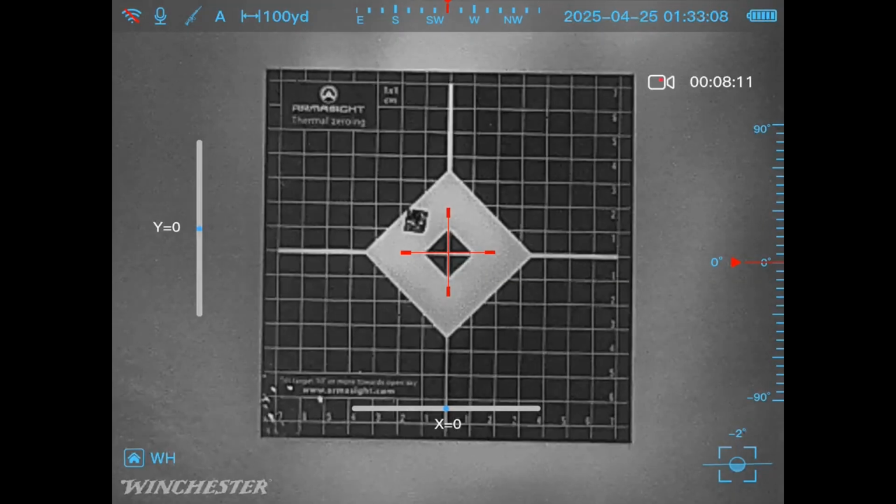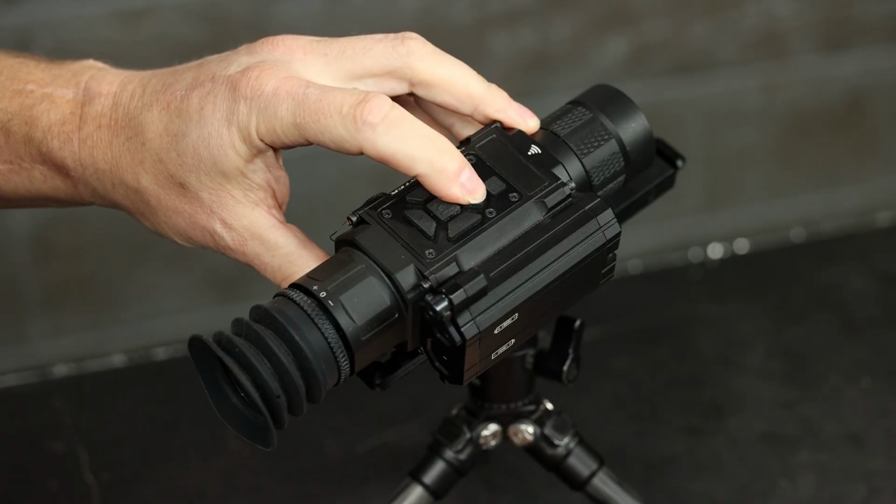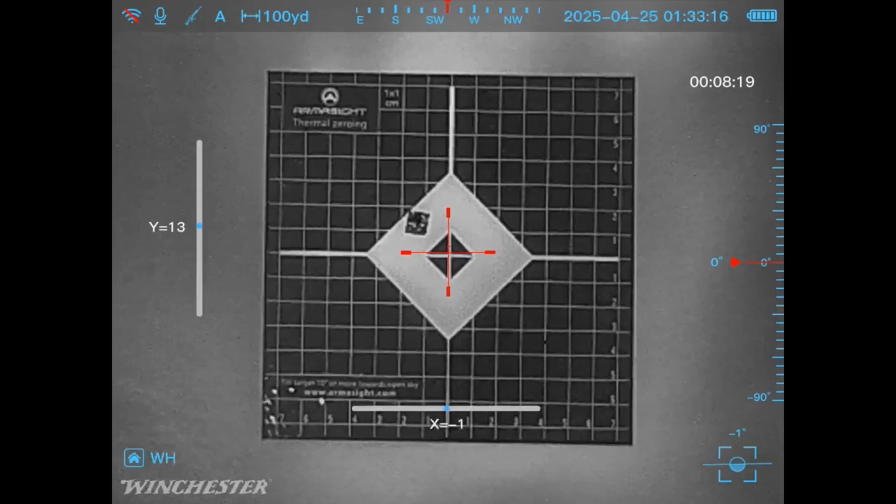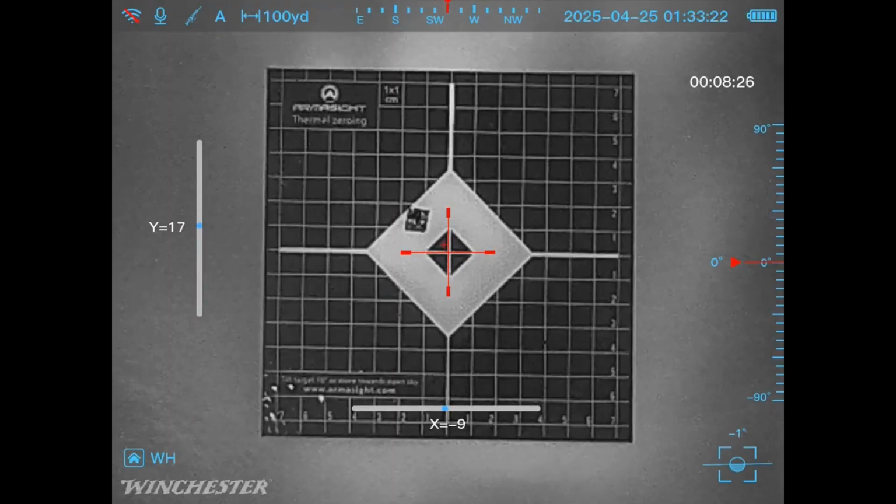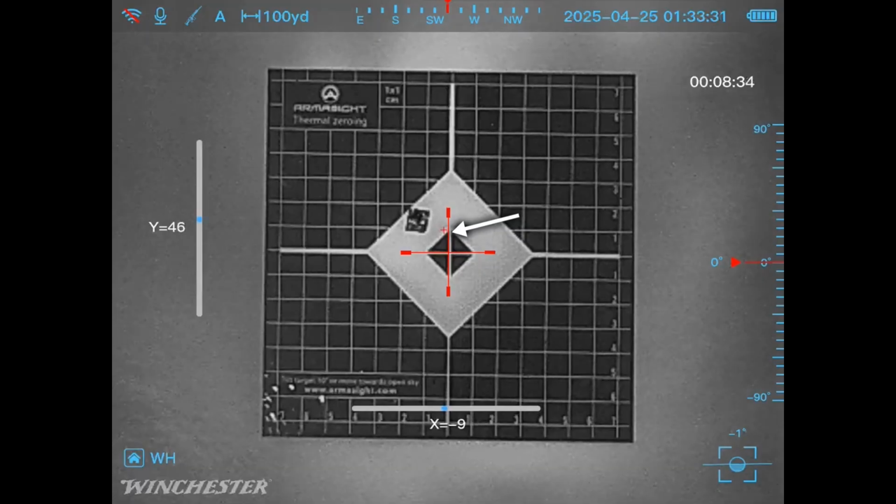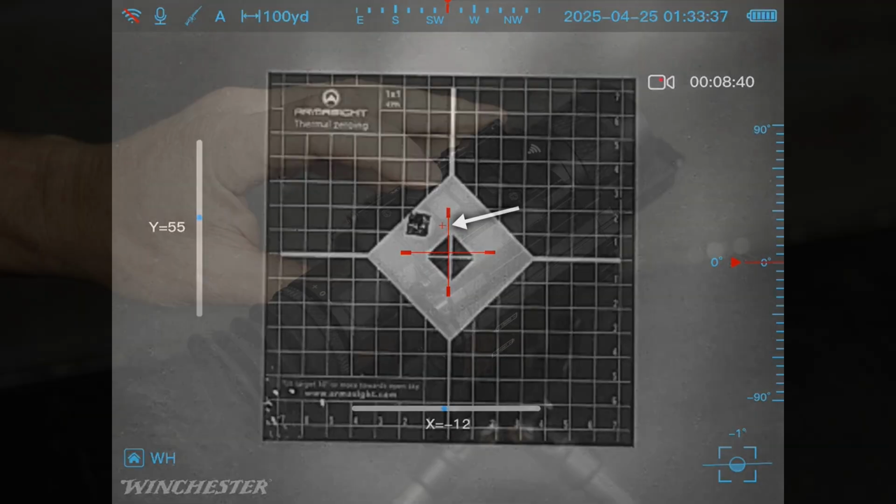So let's do the Y coordinates first, the vertical axis. And it's kind of hard to see that arrow there. You can see that red arrow. Just move that out of the way. So we're going to line that red arrow. You'll notice the Y coordinates moving up. I'm just going to keep going up until that's about center for that point of impact. So at 55. Okay, now the X, we're going to move that over.